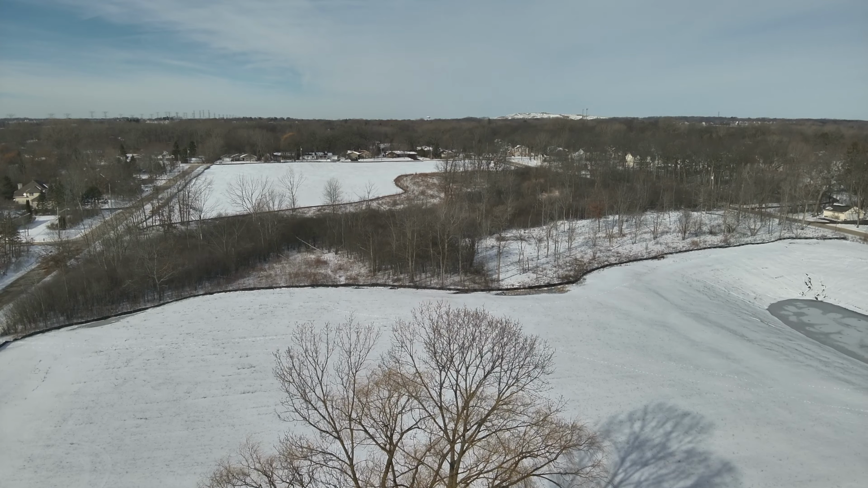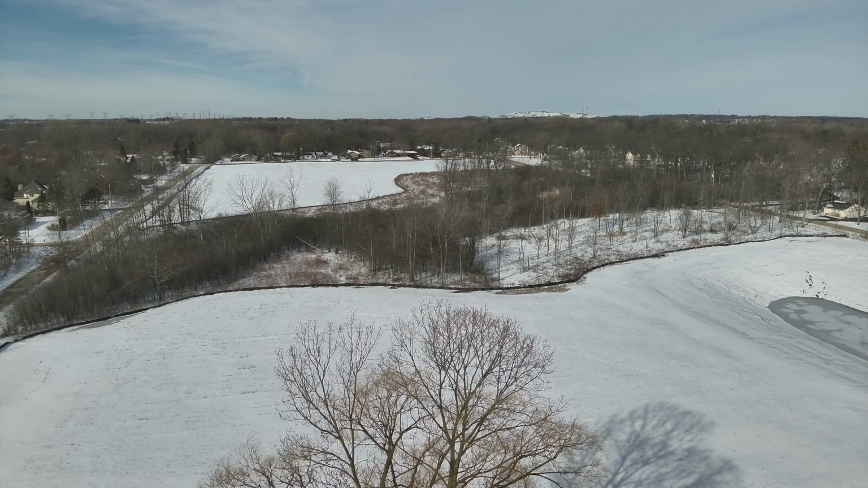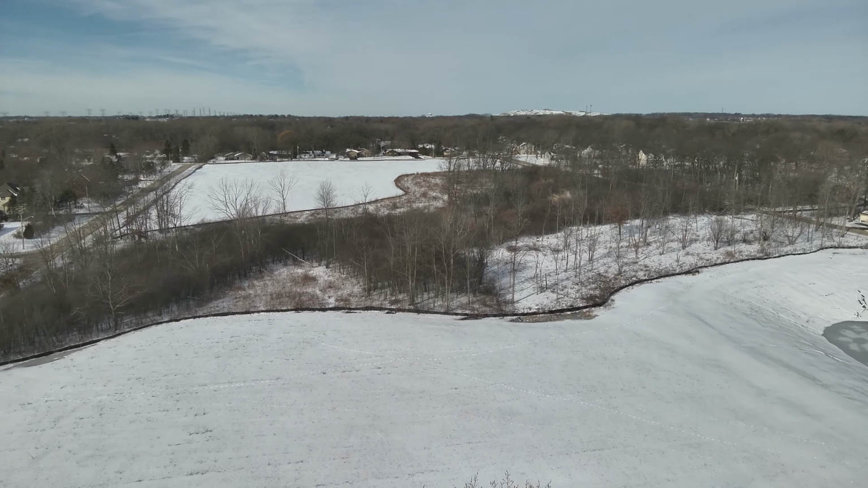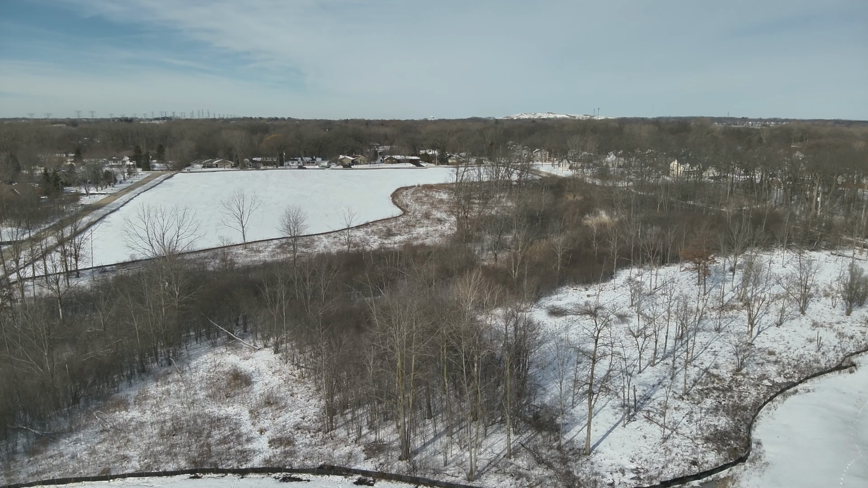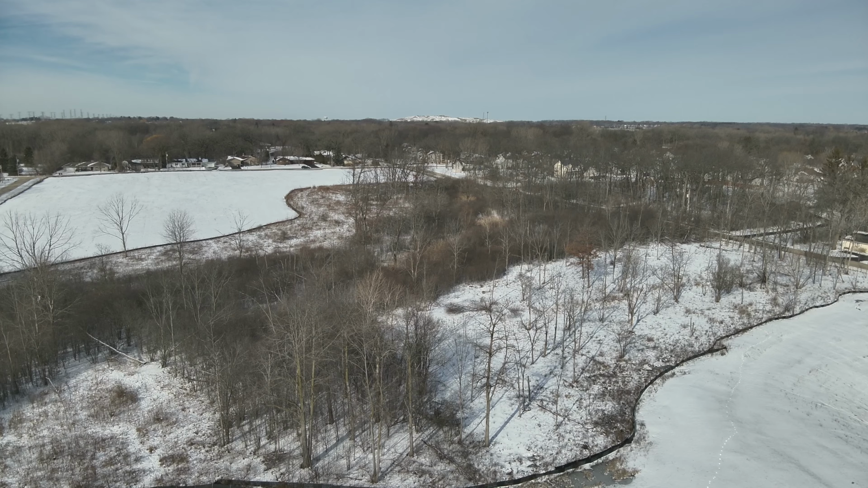Here I am elevating a little bit to get over this tree, and when I was doing that, I was concentrating on the center of the screen, and I saw some movement. So I got in for a closer look. I thought they were deer, and I was surprised they were not deer, and they were certainly something else.